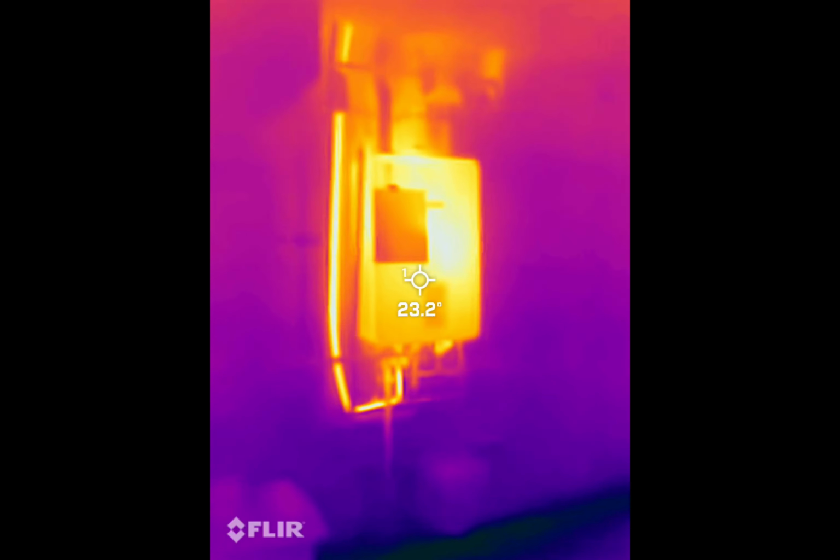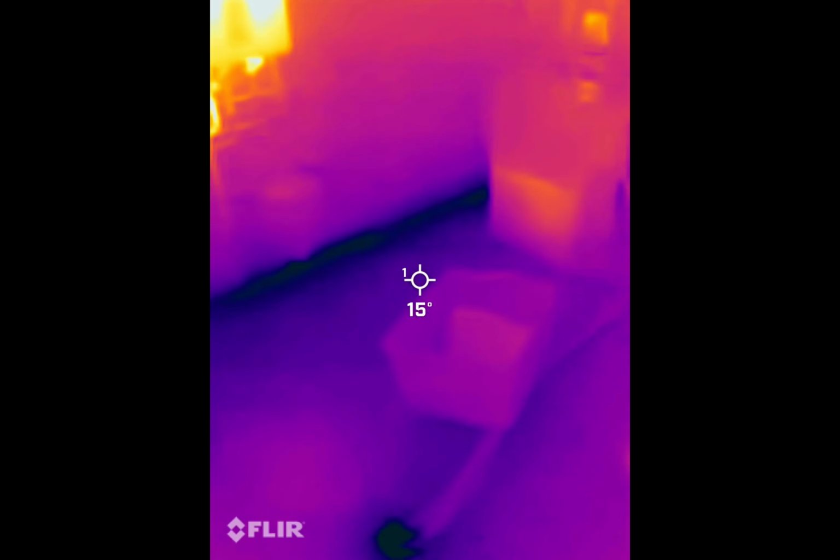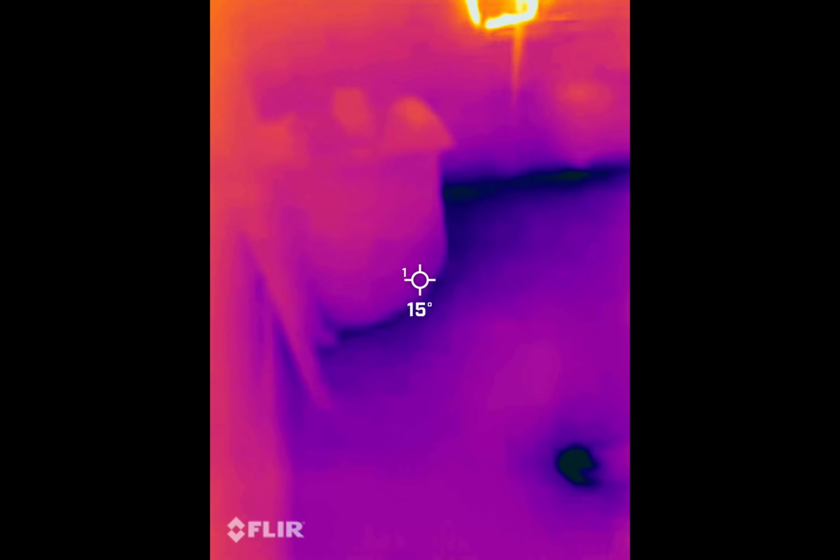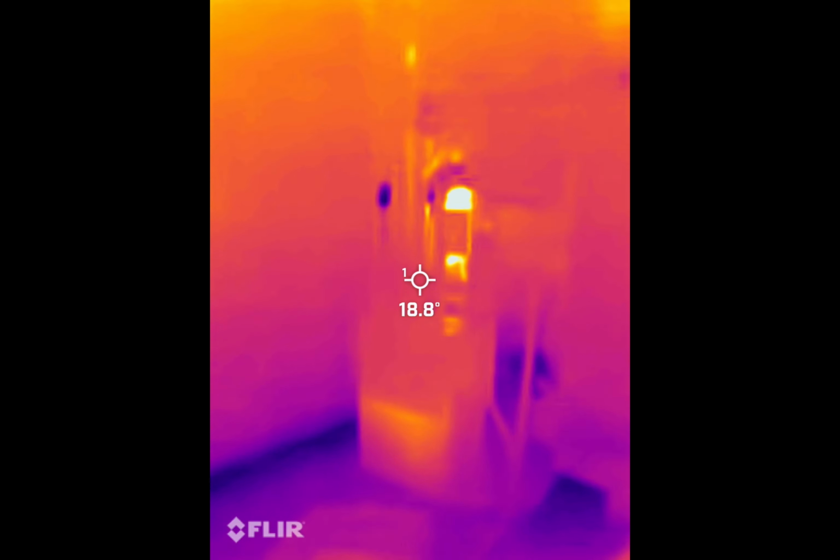So who are these cameras for? Well, Flir One is clearly for home inspectors who don't value their time, electricians who are part-time psychics, and HVAC folks. Basically anyone who wants to point at a wall and say, yep, that's hot.